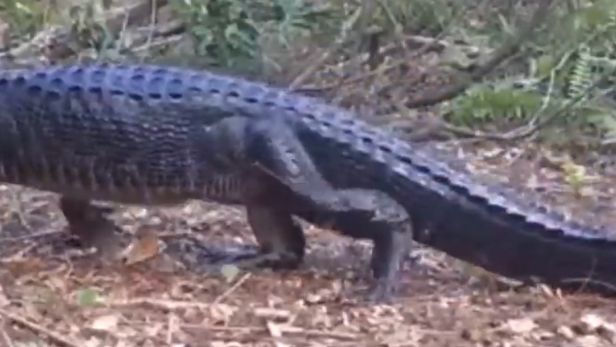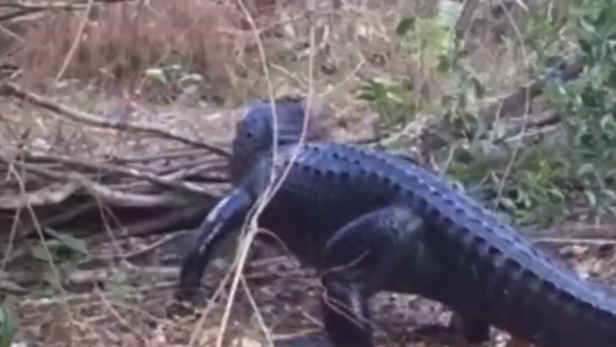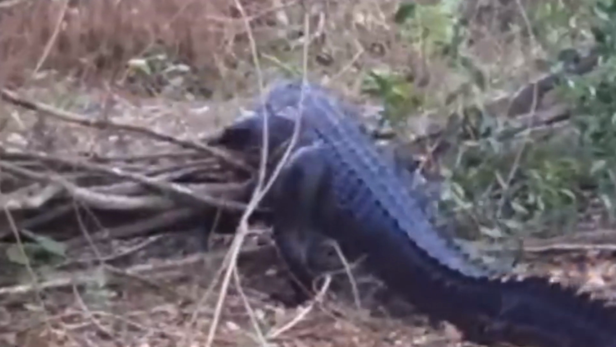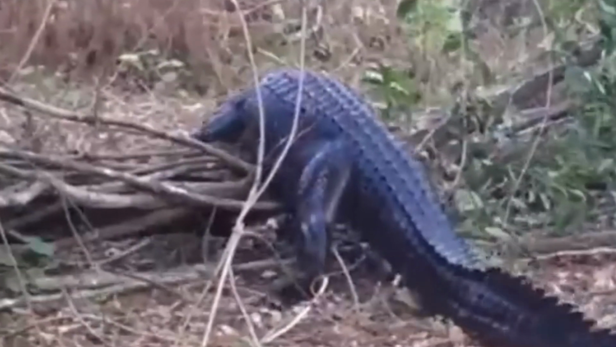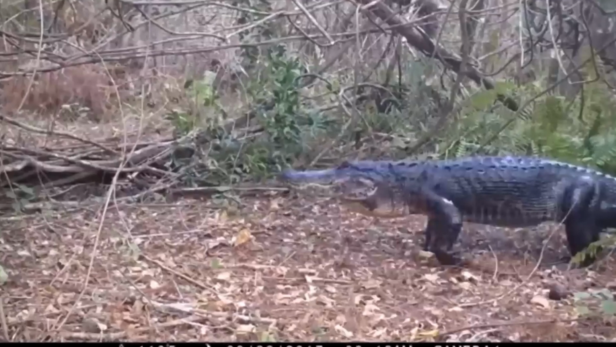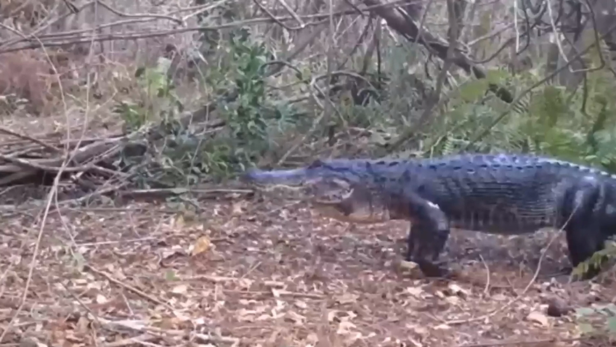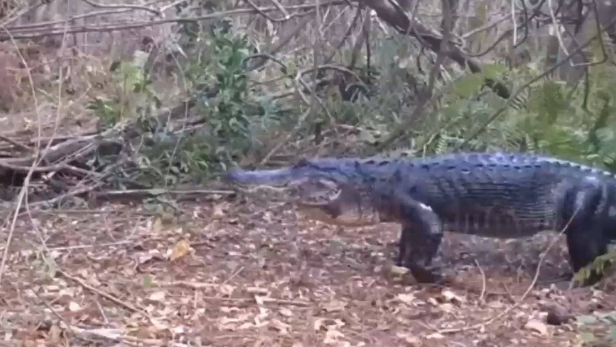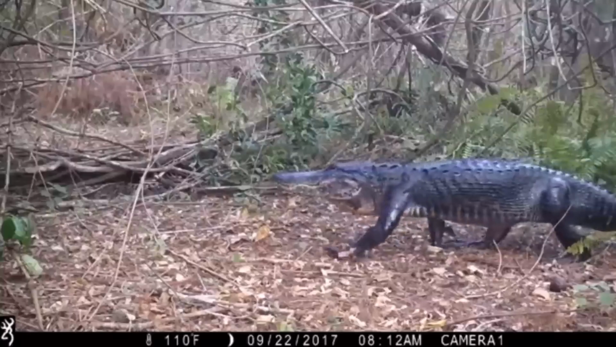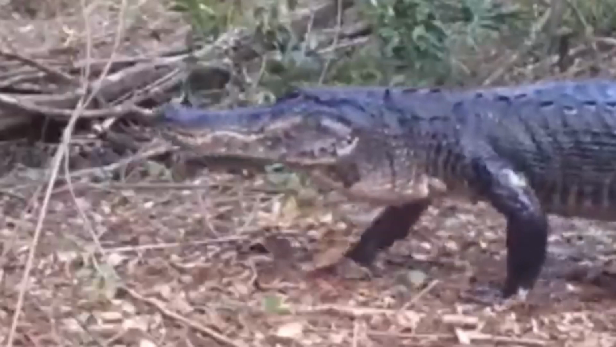As we watch the footage, we can see the alligator moving over fallen branches with ease. But why would an alligator venture so far from its natural habitat? One reason could be the search for food. Alligators are known to be opportunistic predators, and they will hunt anything that crosses their path. It's possible that the alligator has found a source of food in the forest, such as a pond or stream with plenty of fish. Another reason could be the search for shelter.